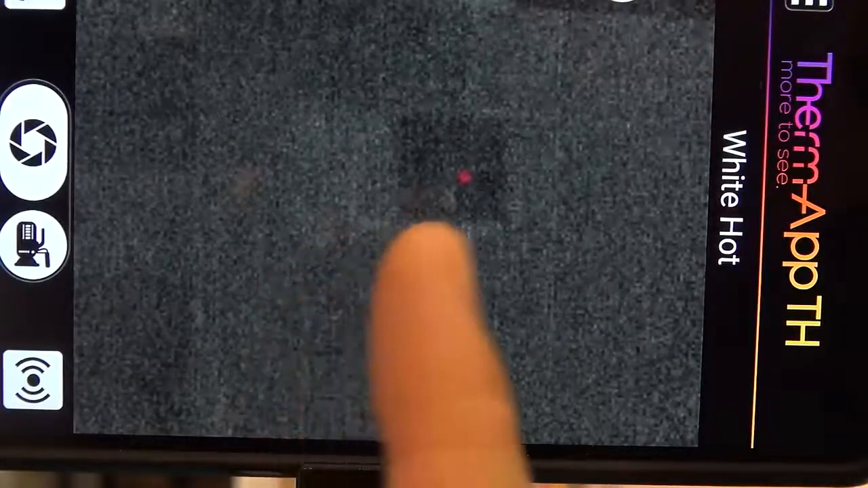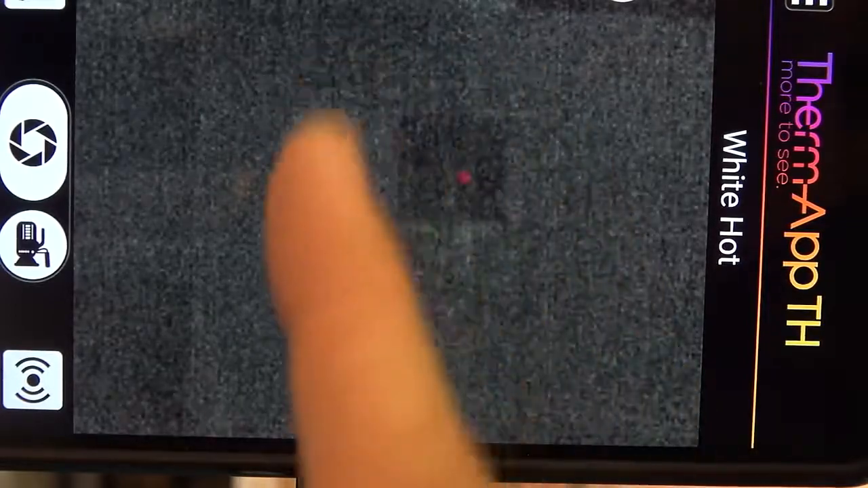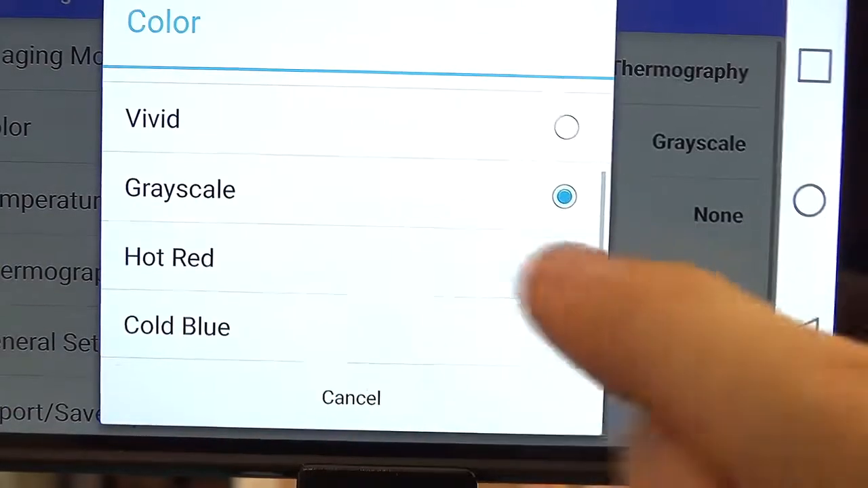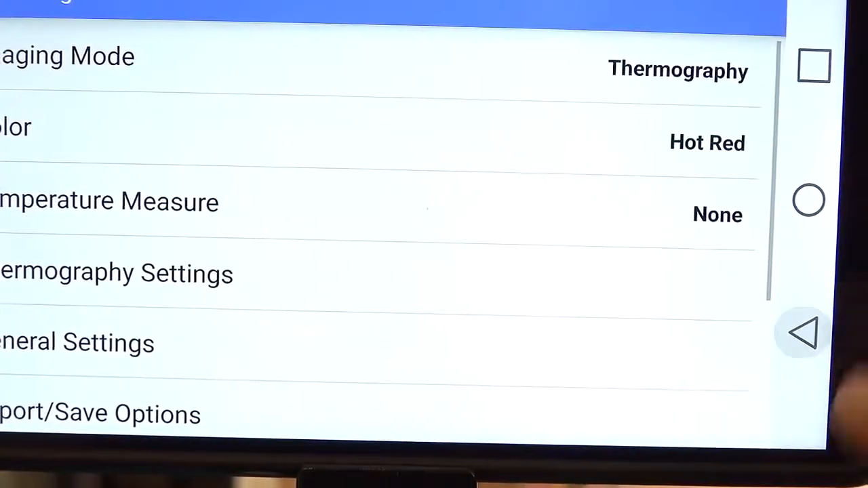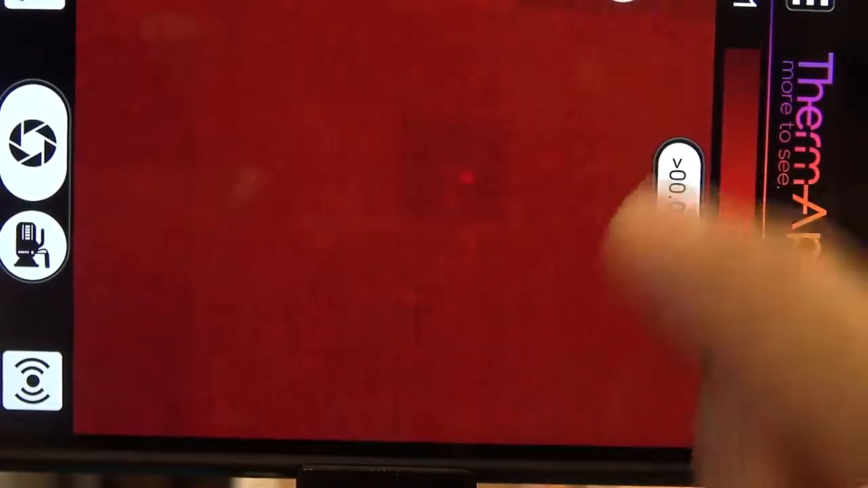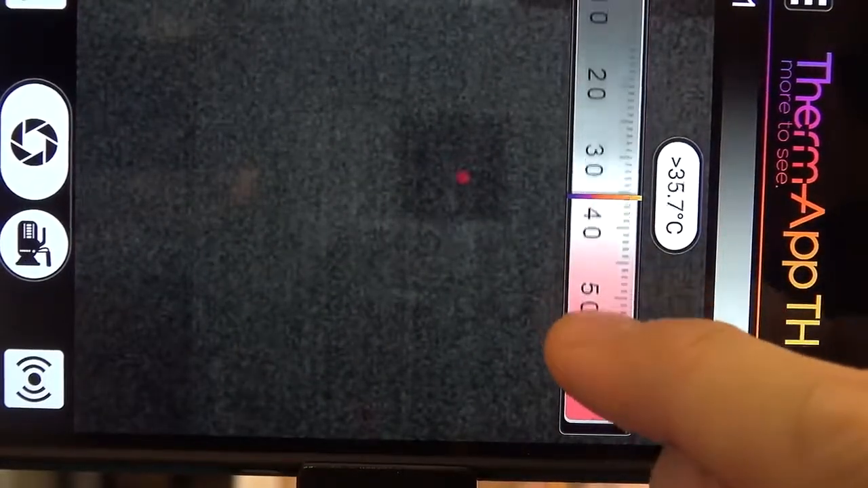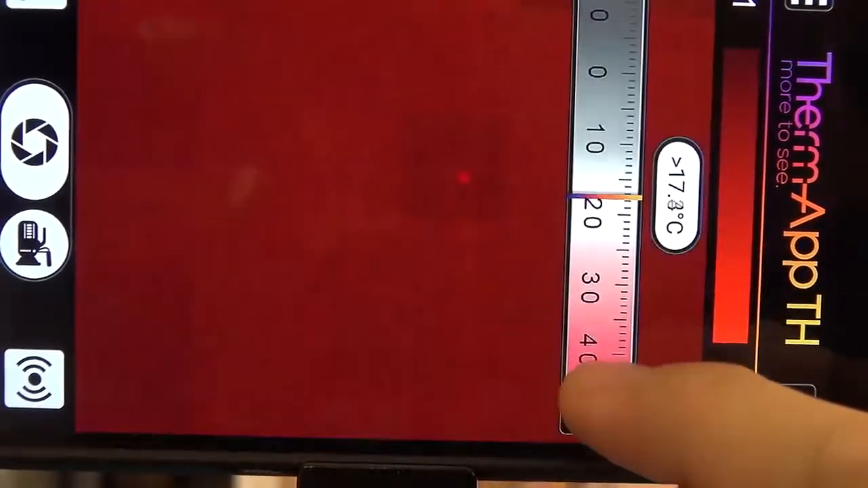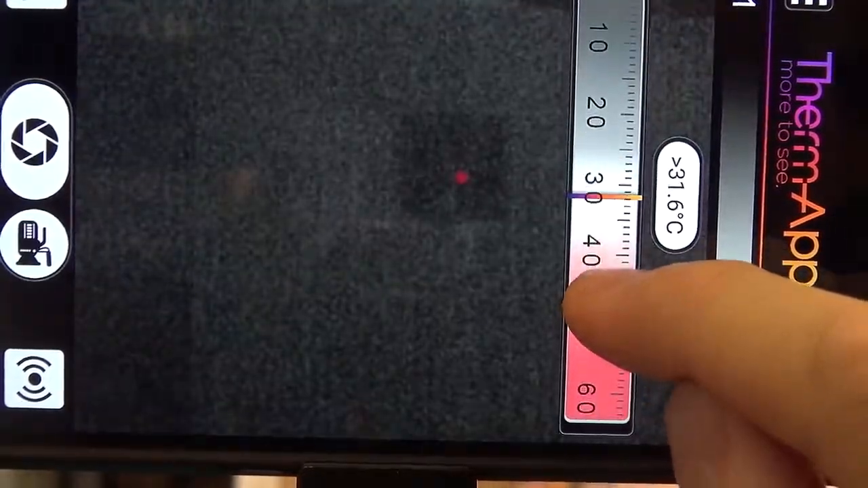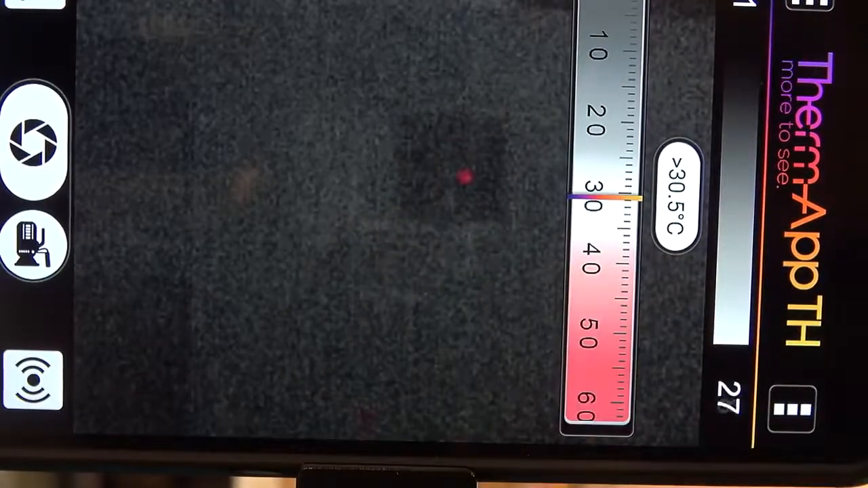And to tell you the truth, between my eye, I prefer using the thermography method with the grayscale than the night vision. Just out of interest, we got this hot red and cold blue. You can specifically go and set a temperature gradient at which you wanted to do a flick. So here I've got a little dial. I could then go and specify that anything above, in this case, for instance, the temperature change is happening around 21, 22. So I could say set this to 30.